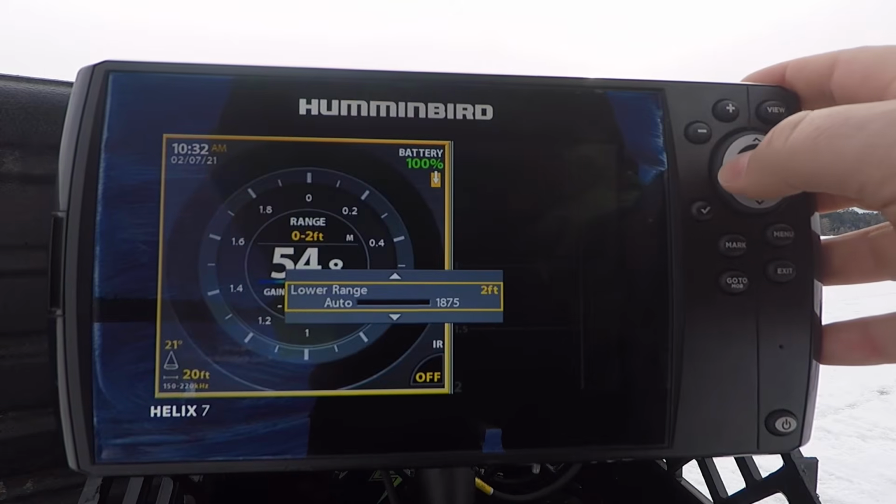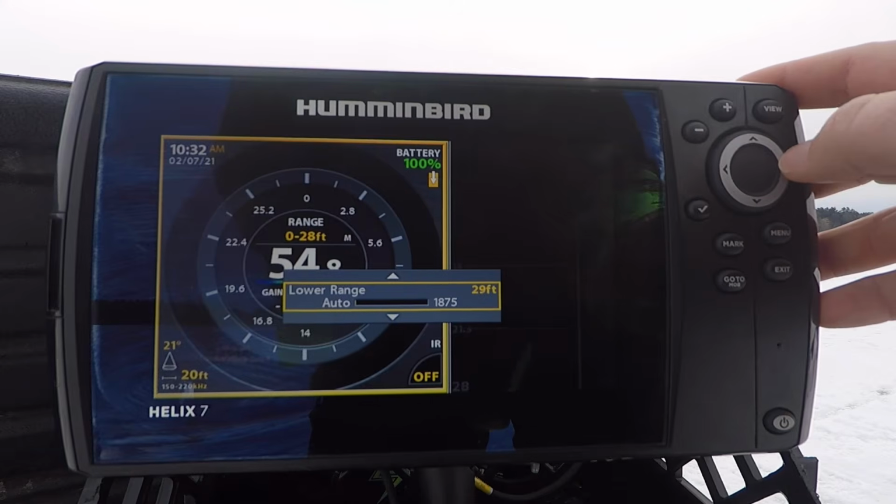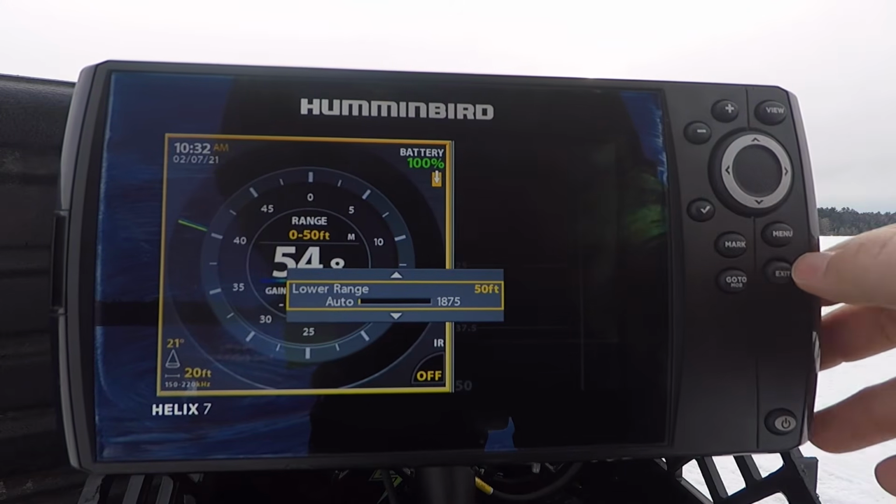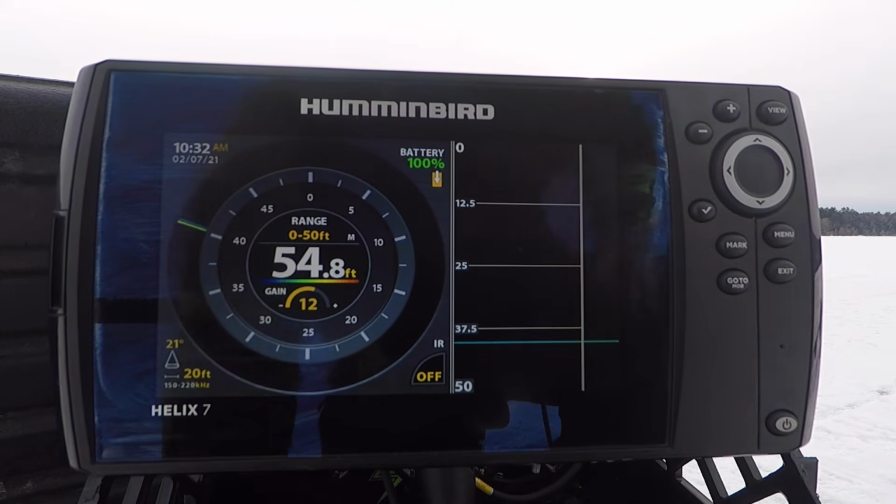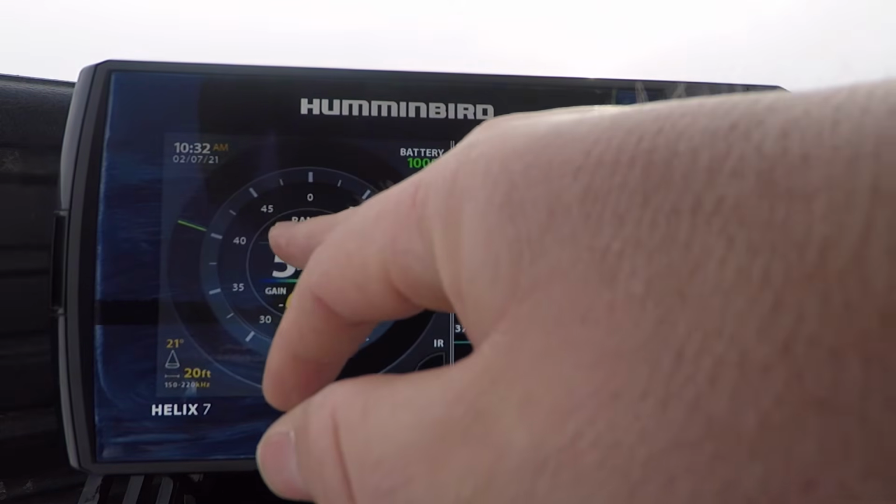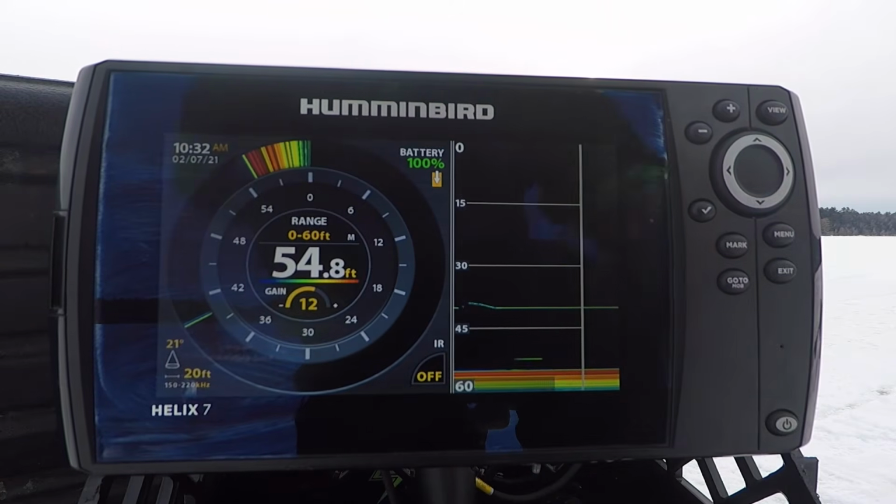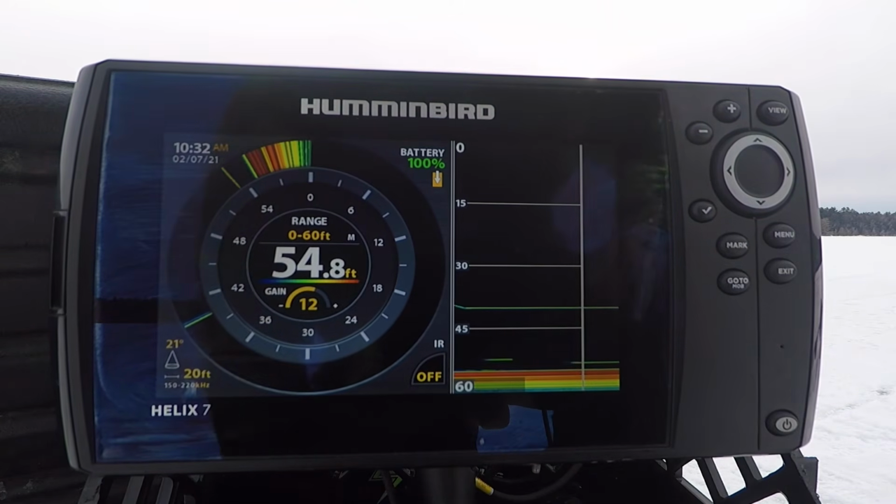If I set that to, say, 50 feet, it's not going to read. Right, so I'm at 50 feet, and it's picking my jig up, but it's not picking up bottom. So you can see I'm in 54 feet, but I set it to 50. So you want to set that a couple feet above what you're actually fishing so you can pick up bottom.